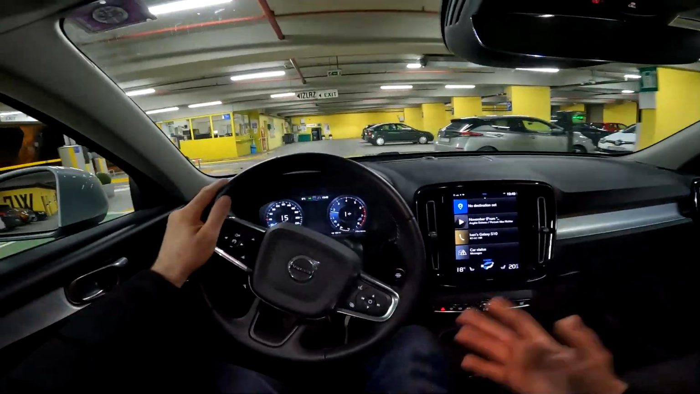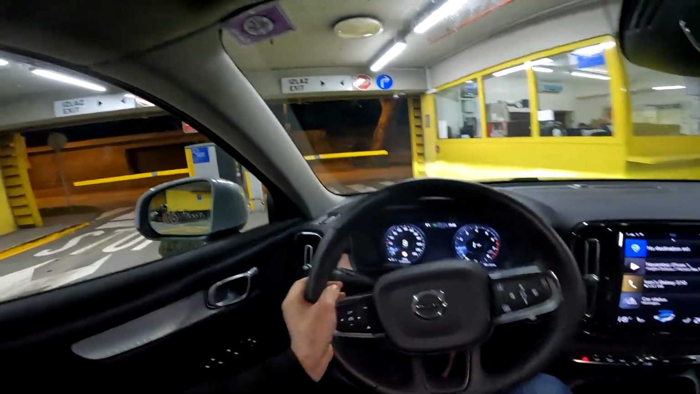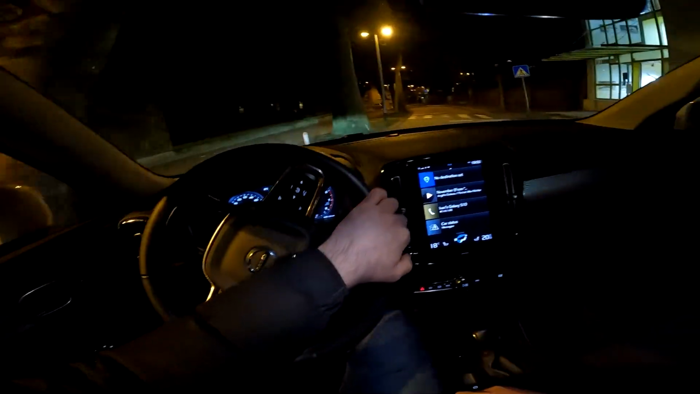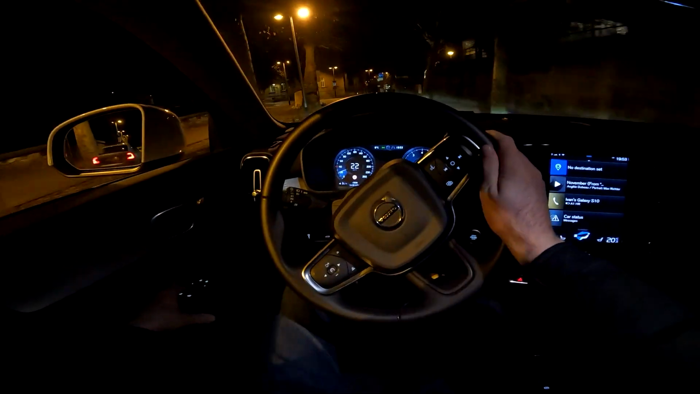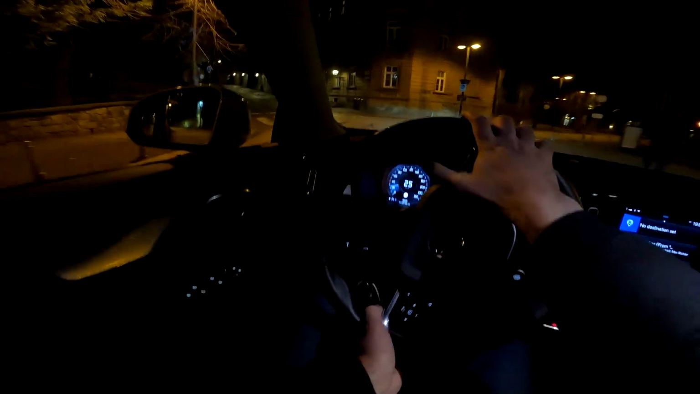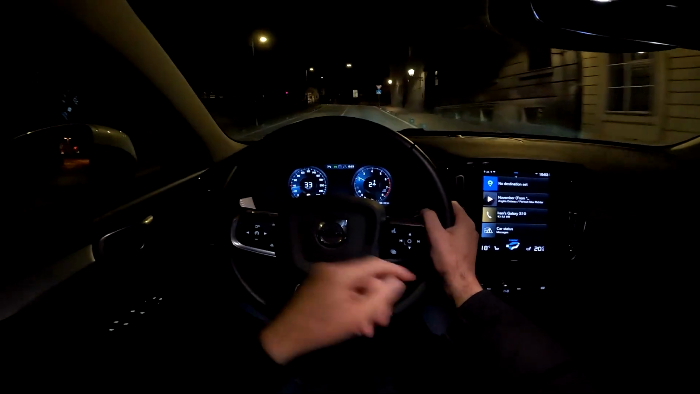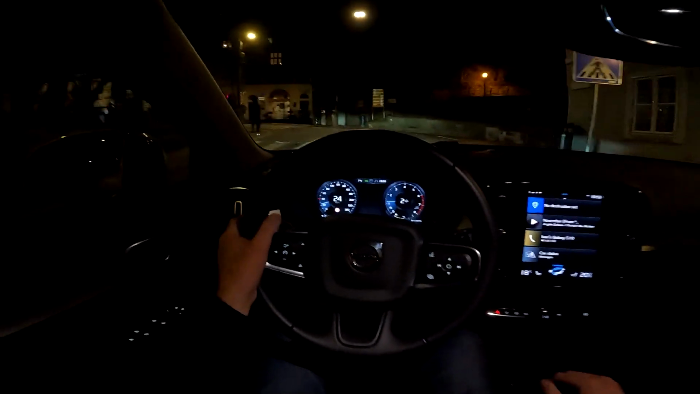So that's a mild hybrid, and then this is the standard petrol. Speaking about the other options, there's also 197 horsepower petrol available. That's also a mild hybrid, and there are also options of either a plug-in hybrid or fully electric vehicle. So really a lot to choose from.